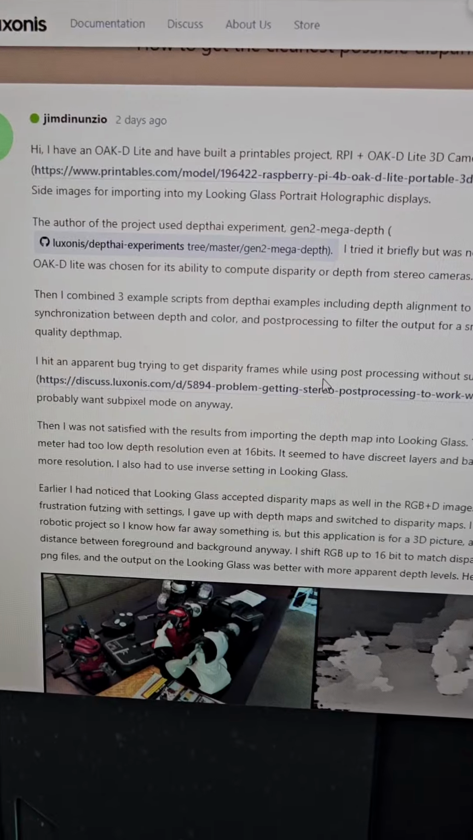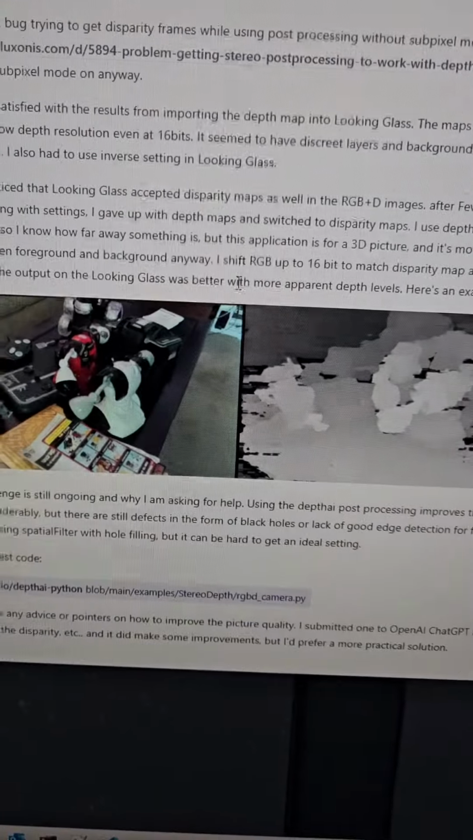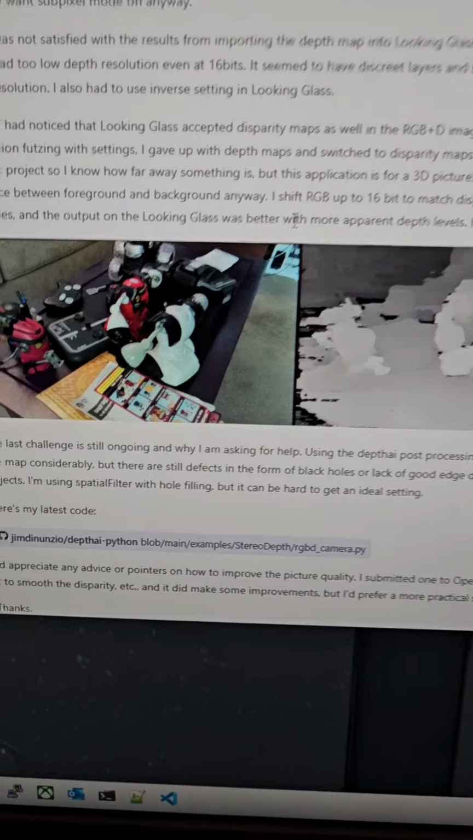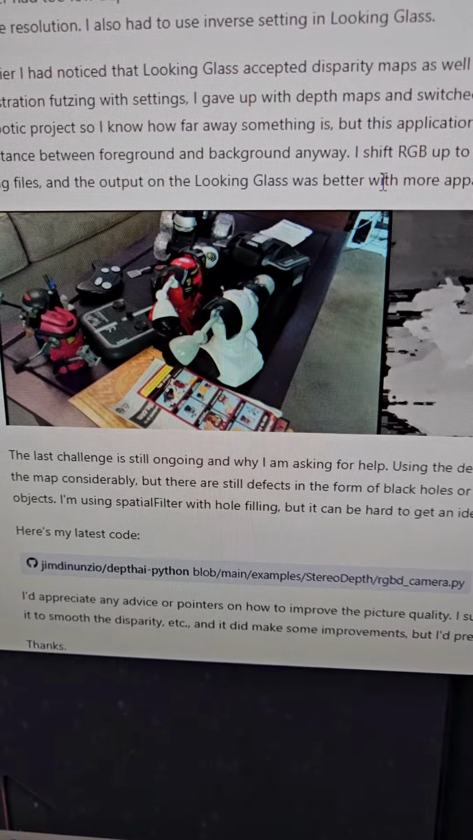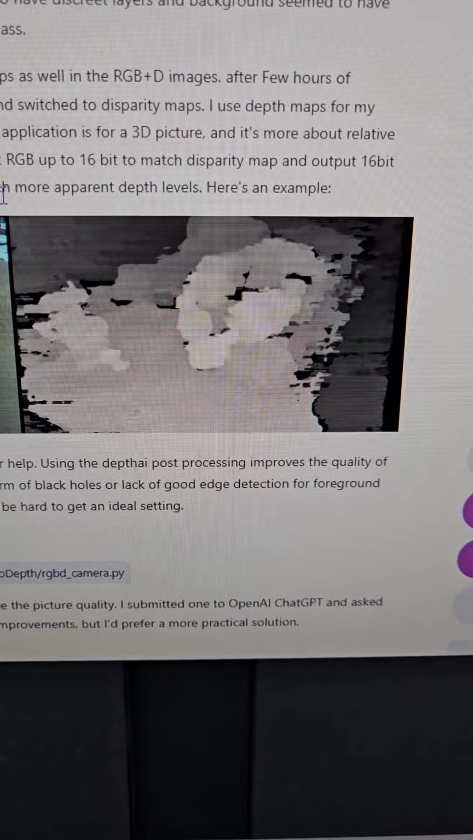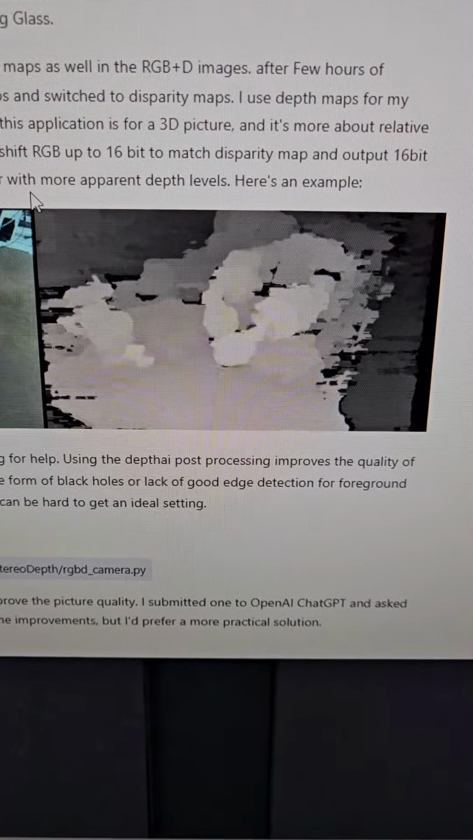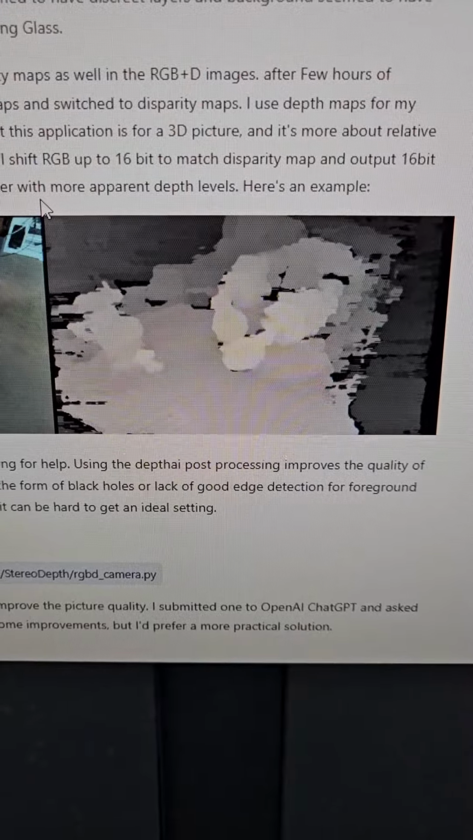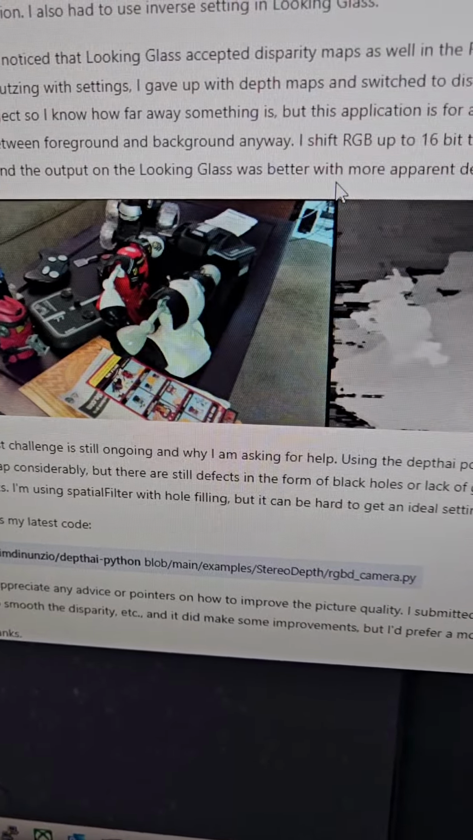And here's the post I made asking for help for improving the quality of these depth maps. Here you can see the picture I showed you on the Looking Glass, and this is what an RGB+D image looks like. The 2 pictures together, one is a grayscale and the other one is the photo RGB.